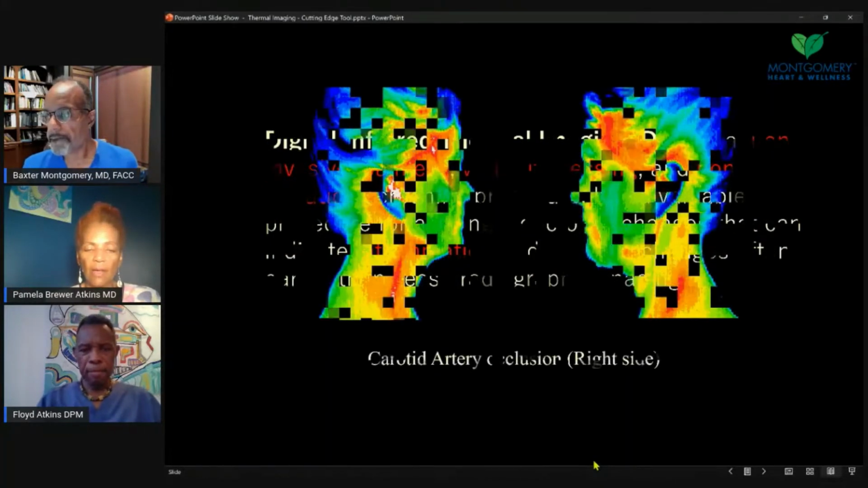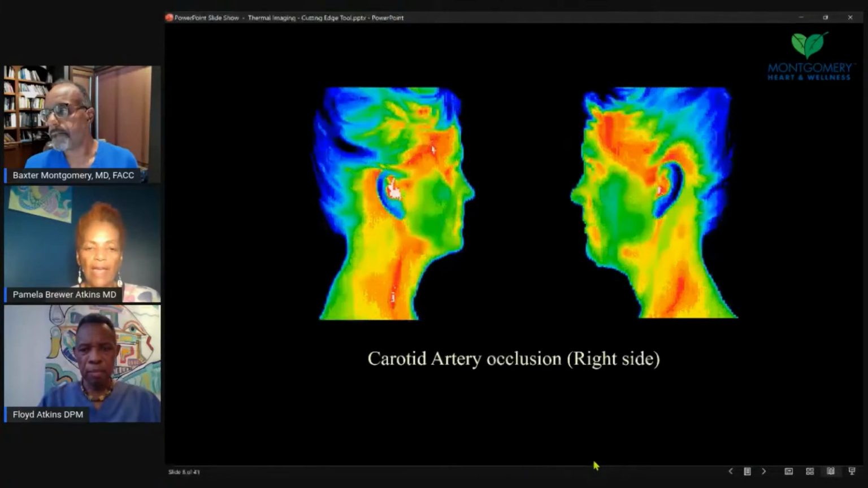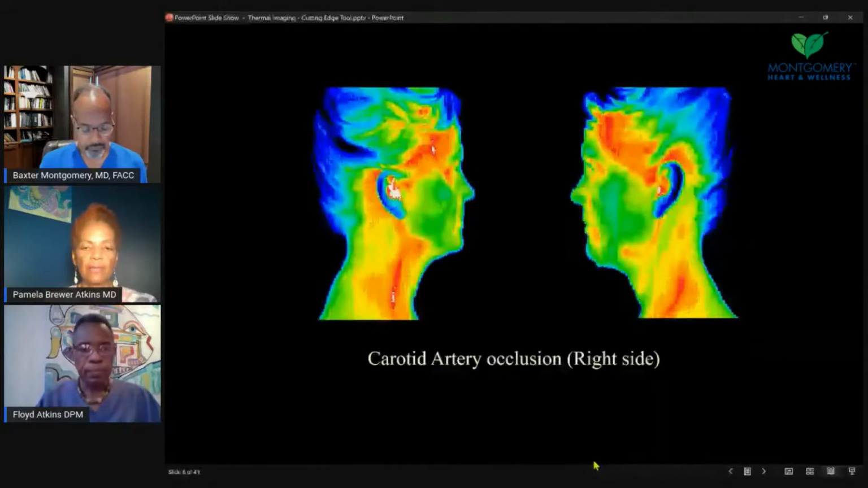And so I've been doing thermography in my practice since 2004, and I have been reading thermographies all over the country and sometimes out of the country. Images from out of the country are sent to me since 2007. So a lot of people have associated thermography with the breast, but I want to highlight first some of the non-breast areas that we can use for screening.